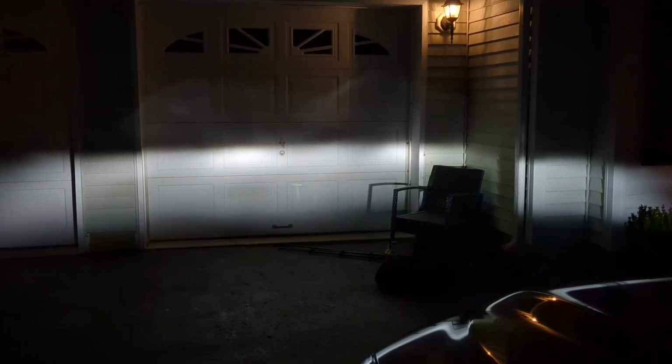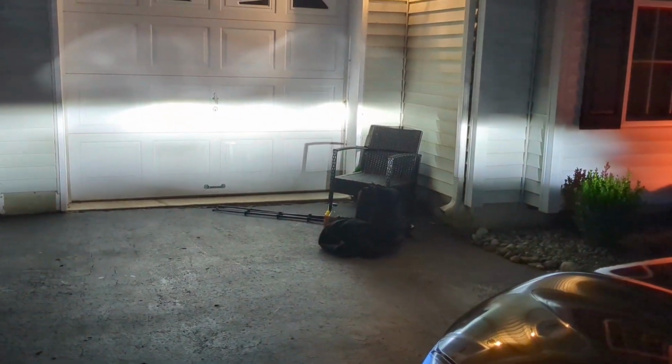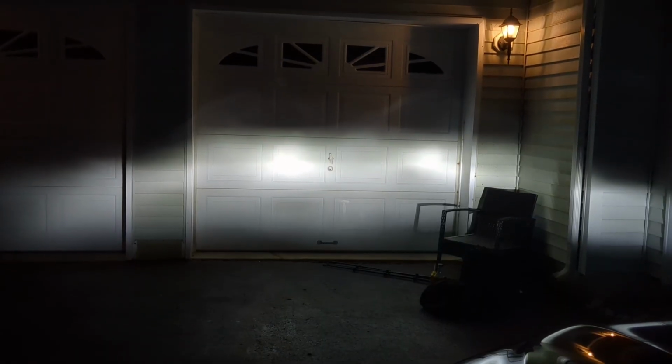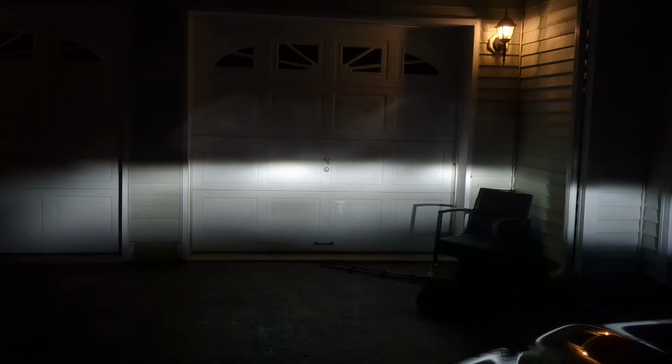Okay, now we can switch to high beam. You can see the high beam gets a lot taller and a lot more intense. We have two more hotspots. It's pretty evenly spread. It's kind of like a half circle beam pattern for the high beam, which is proper. So overall, I would say the high beams are pretty good. Nothing crazy, but definitely LED and definitely a good beam pattern that lights down the road pretty good.